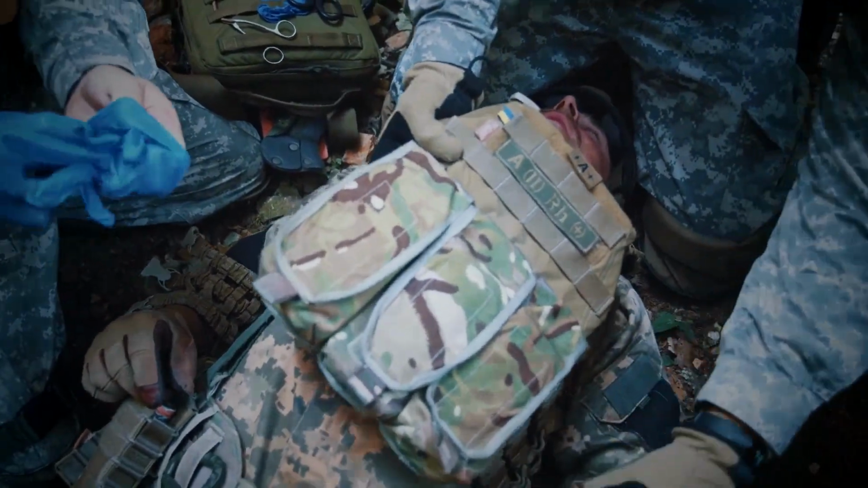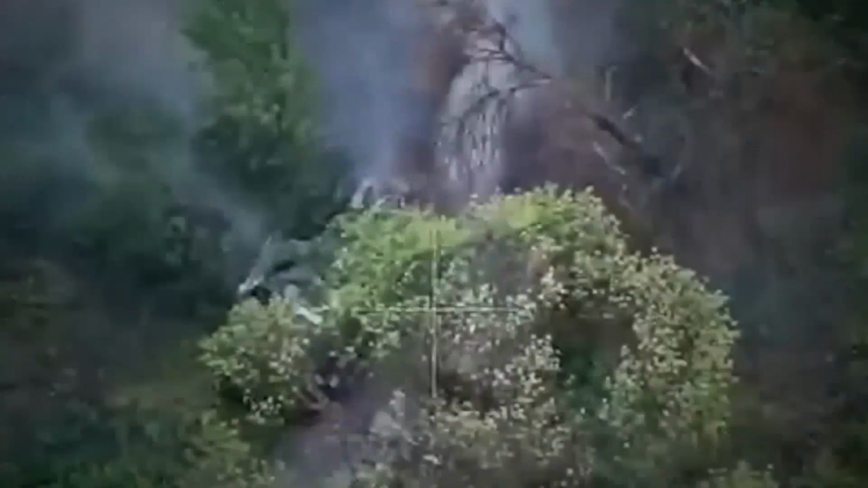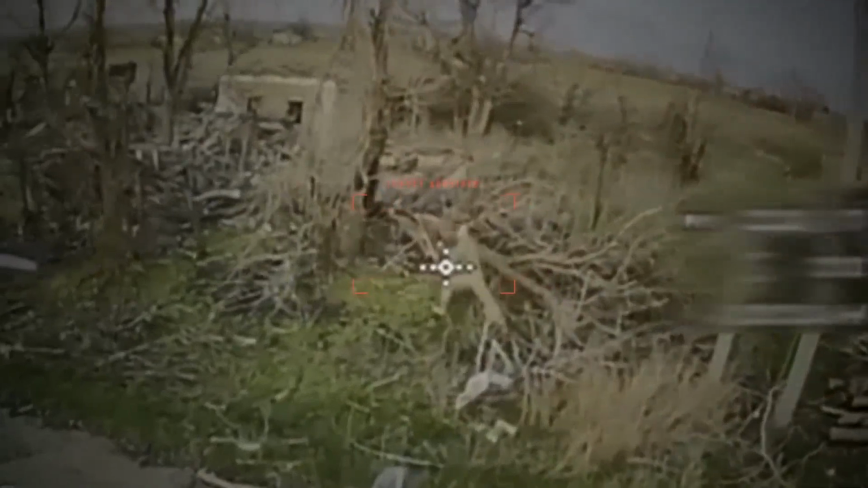Ukrainian command made a decision at this point that a lot of viewers find uncomfortable to hear. Rather than send a follow-up strike to finish clearing the position, Voron ordered the drones to hold overwatch and let the survivors withdraw. The building had been neutralized as a staging point.